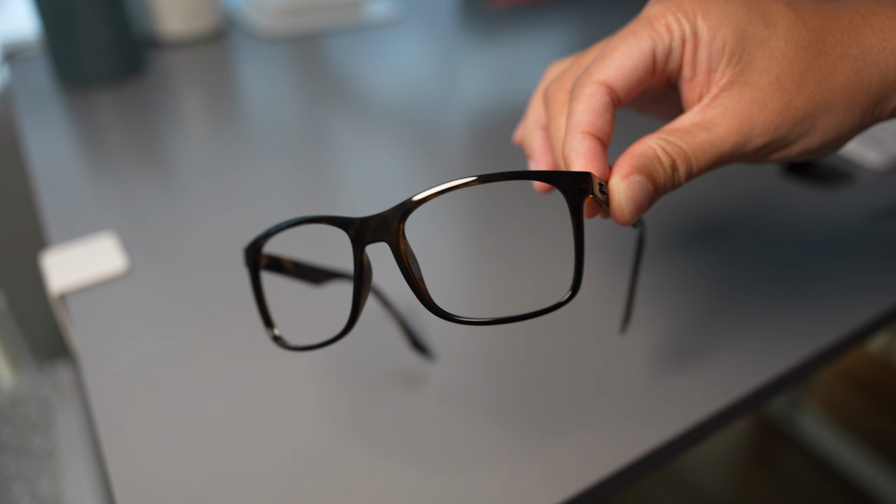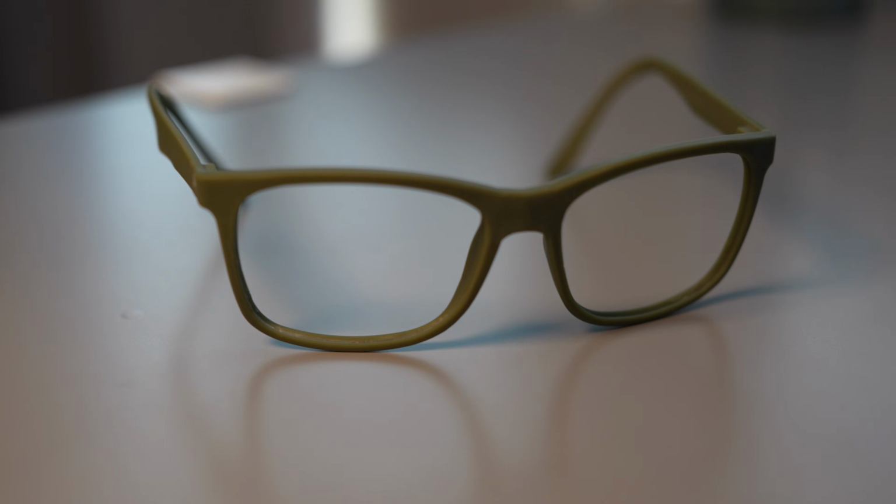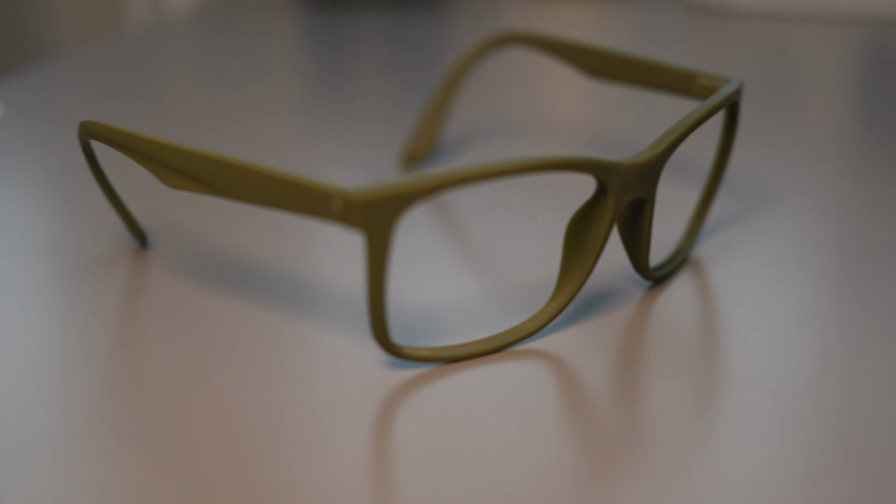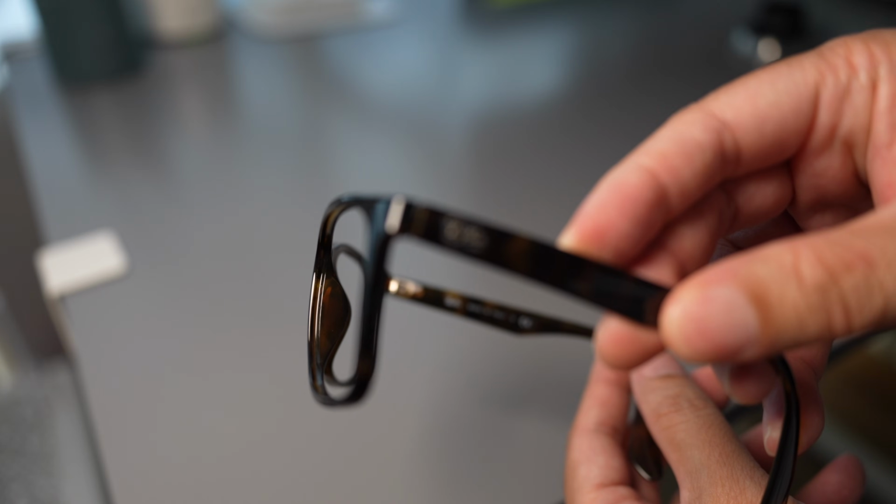So today I'm going to walk you through how I rebuild these Ray-Ban sunglasses with the help of 3D scanning, reverse engineering, and 3D printing. Here's the original pair of Ray-Ban sunglasses that I will be recreating.